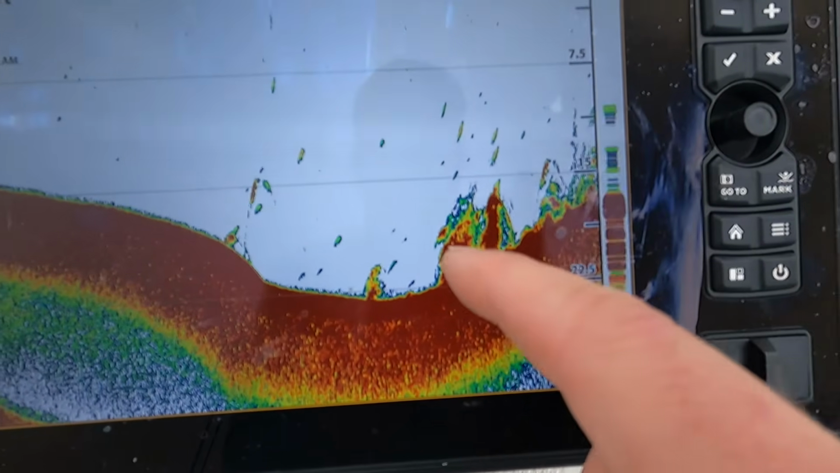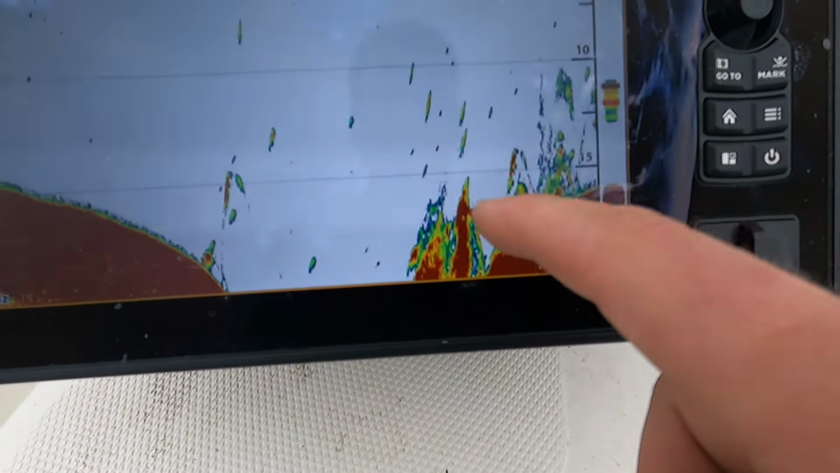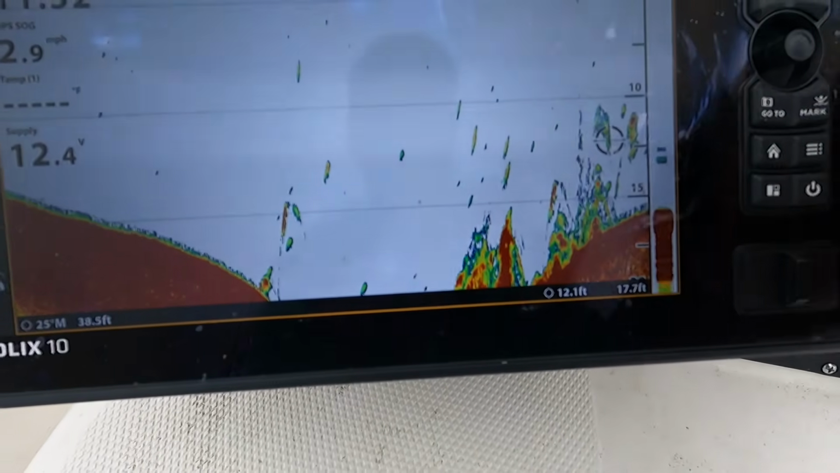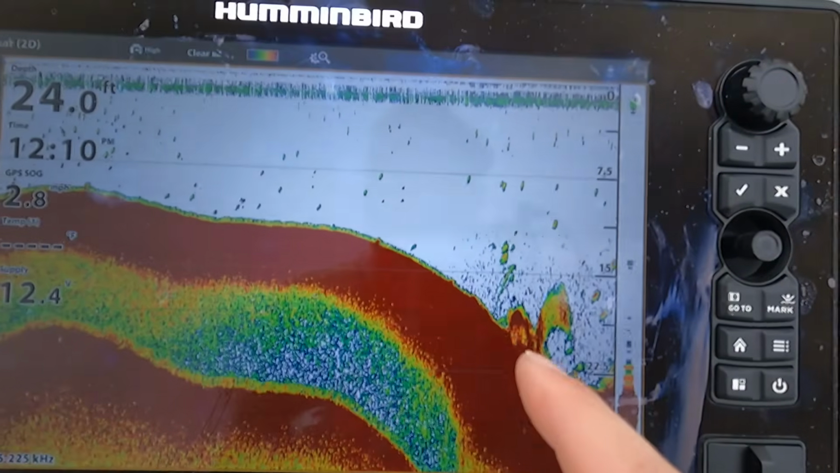Both of those are structure, and it's a really big piece of structure with some branches that come up and extend off the ends there, right? And it's in this valley, which is super common when it comes to crappie fishing. You want to fish drop-offs this time of year. That's, again, what you're looking for.